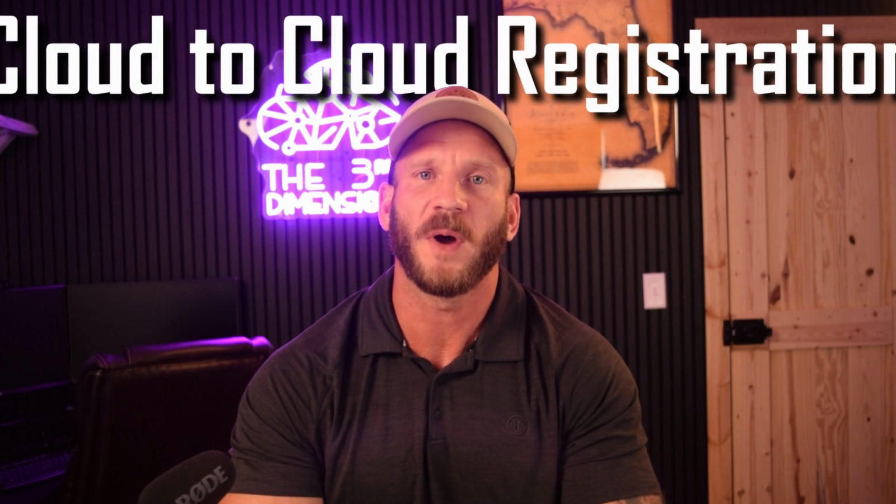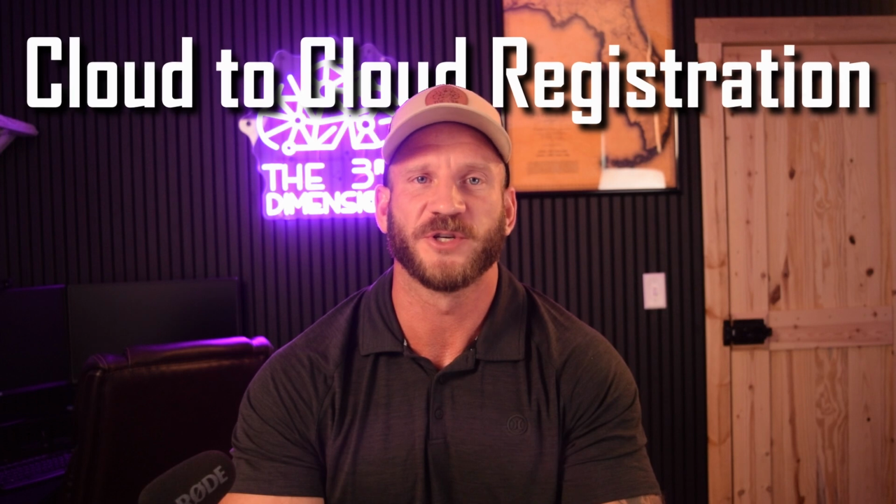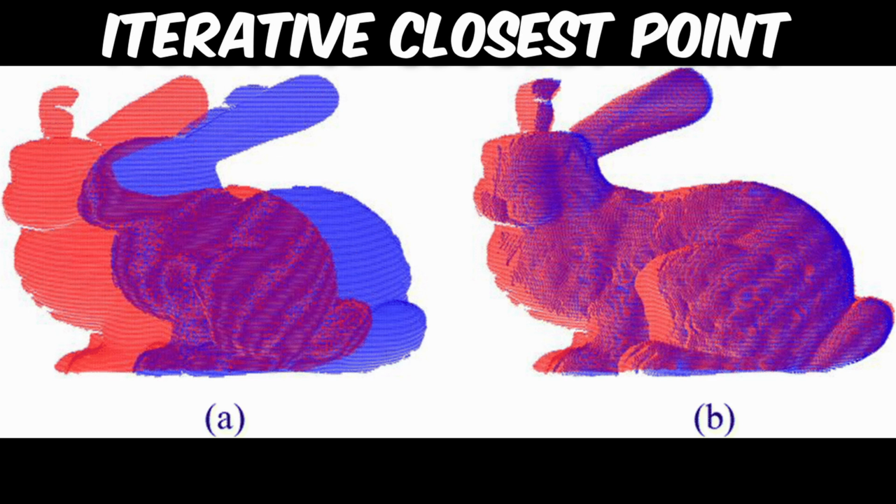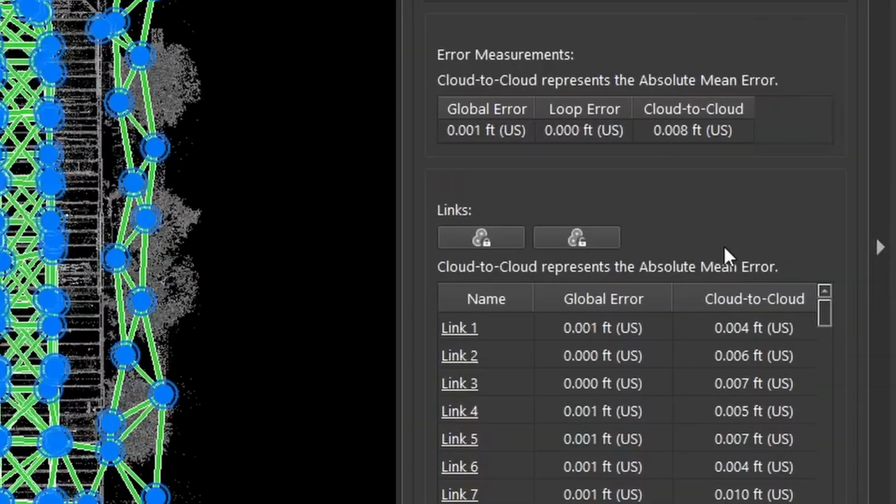What exactly do I mean when I say cloud-to-cloud registration? Register 360 uses a version of the very common ICP, or iterative closest point algorithm, to merge 2 or more individual scans together. This is more or less what they refer to as cloud-to-cloud registration.